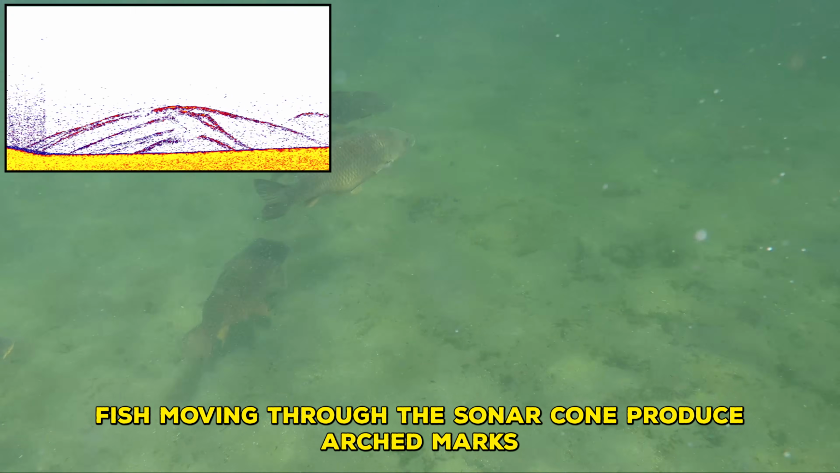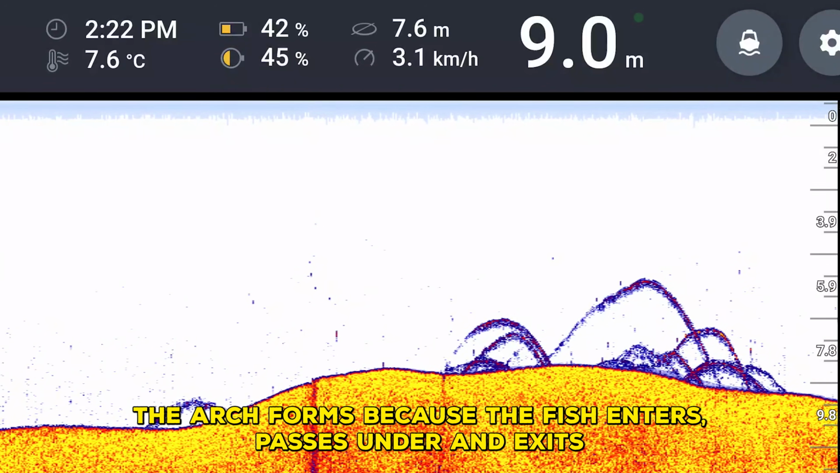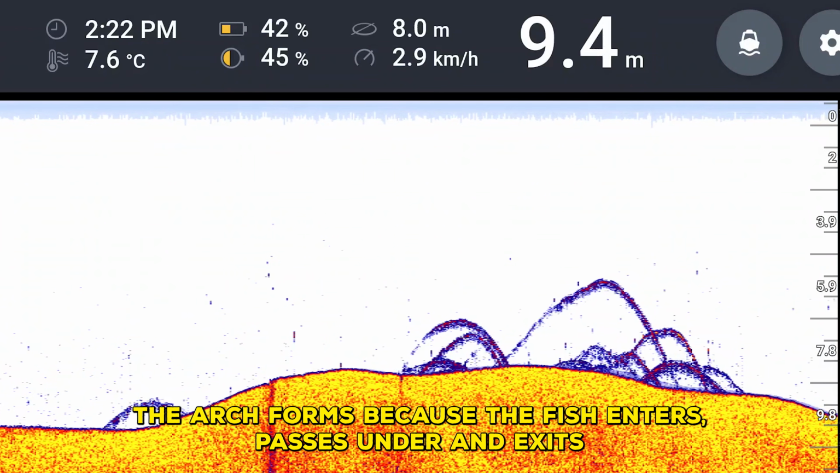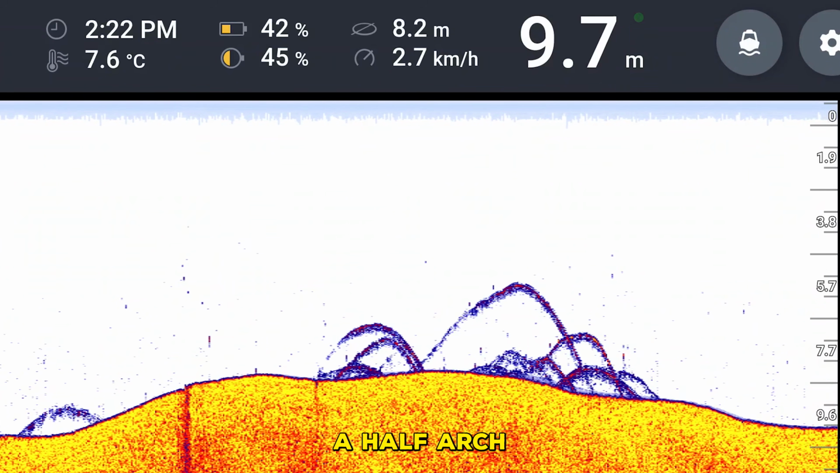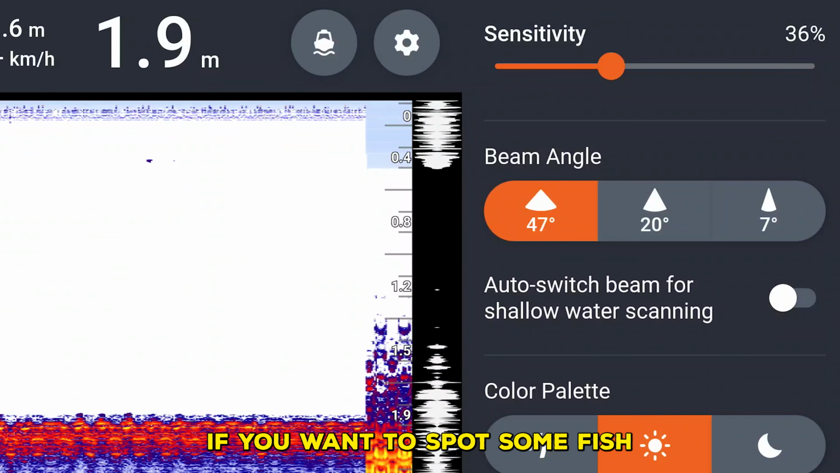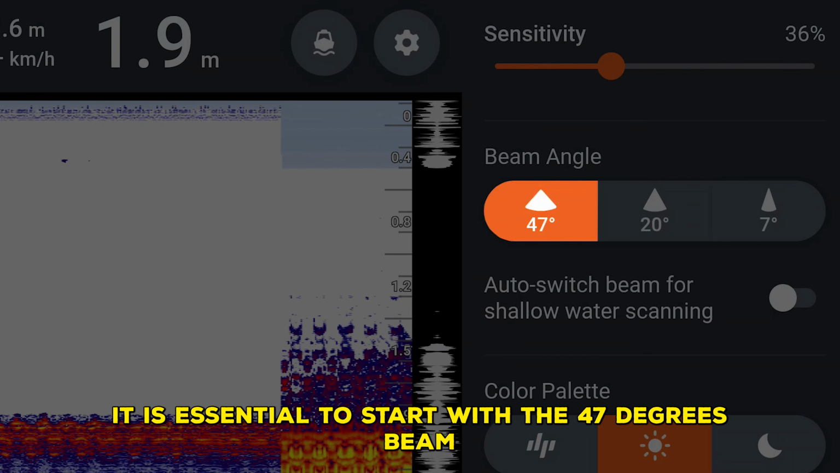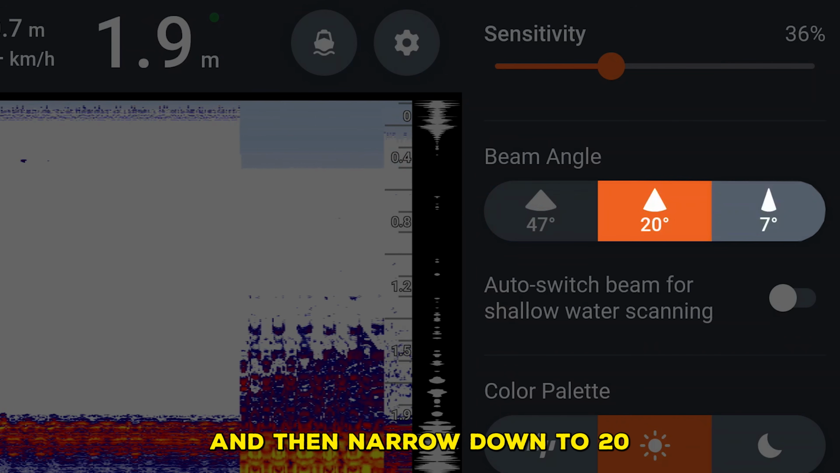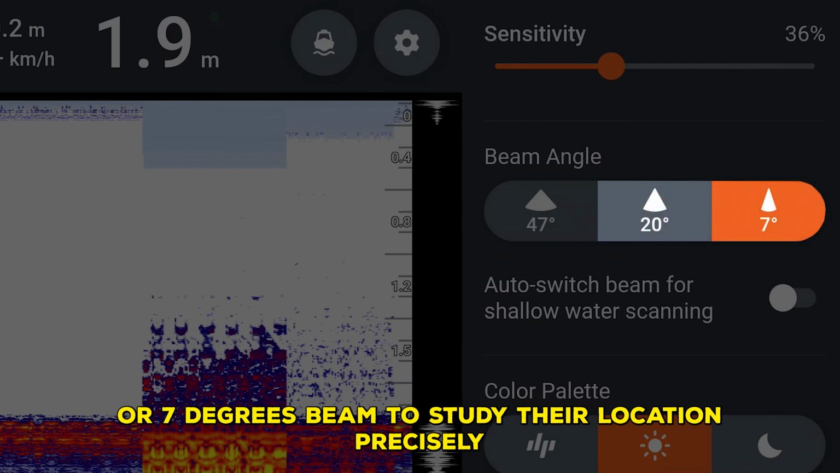Fish moving through the sonar cone produce arched marks. The arch shape forms because the fish enters, passes under and exits the sonar beam. A full arch means that the fish was fully within the cone. A half arch means that the fish was only partly within the cone. If you want to spot some fish, it is essential to start with the 47 degrees beam and then narrow down to 20 or 7 degrees beam to study their location precisely.